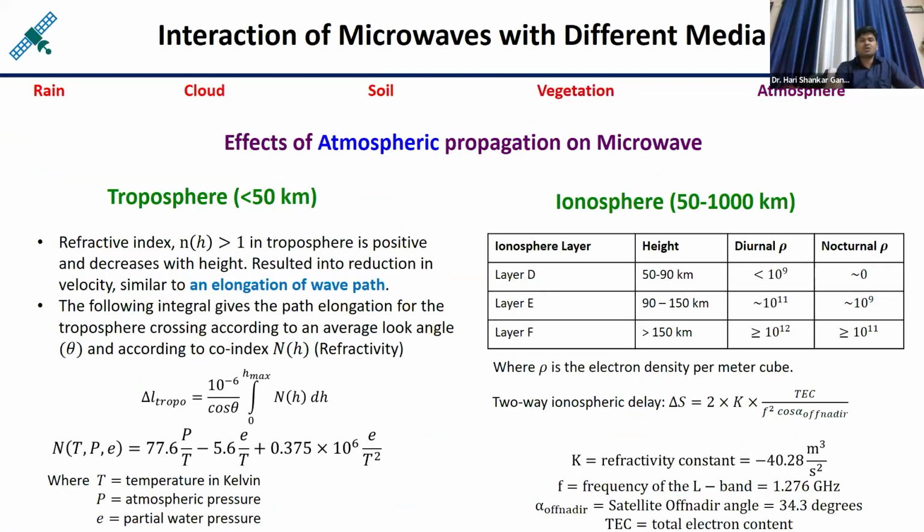Now another thing is the atmosphere. In the atmosphere there are two major layers or spheres. One is called the troposphere, another one is called the ionosphere. In the ionosphere, ions are there. In the troposphere, molecules of different types are there, whether it is fog or water droplets, etc. So the signals are disturbed either in the ionosphere or in the troposphere.